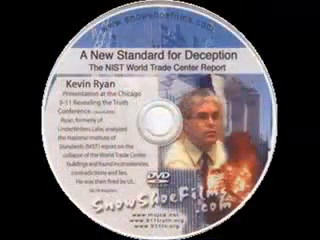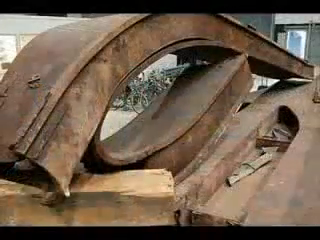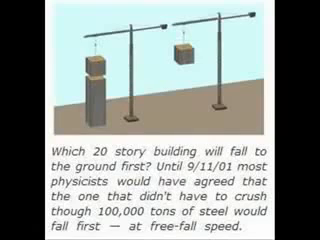Kevin Ryan of Underwriters Laboratories exposed NIST when they tried to lie about the UL steel tests that were done. These tests totally debunked the pancake theory. Kevin Ryan was fired from Underwriters Laboratories as a result of his honesty. NIST then produced the inward bowing theory, which can be debunked using this simple thought experiment.